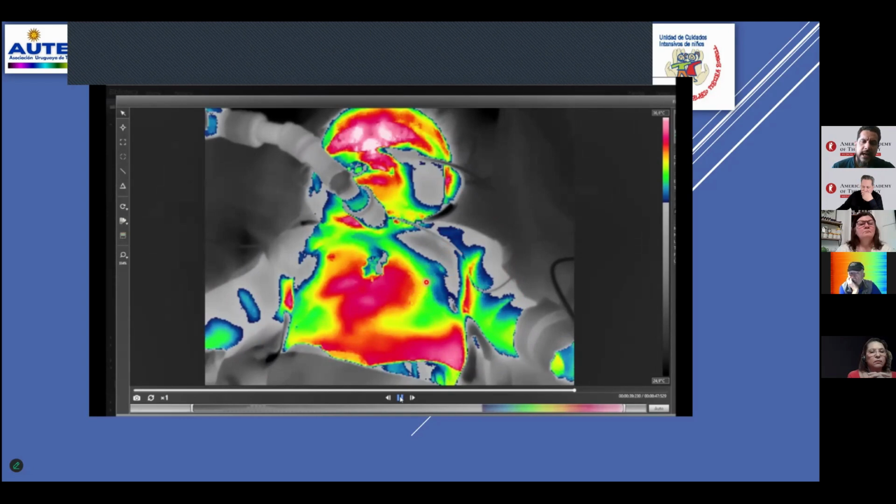This is another case, it is very interesting. A 1 month old infant with respiratory syncytial virus and respiratory failure. This was assessed at the point of care, and we realize infrared imaging shows increase of metabolism and vascularization in the diaphragm area, but see the hypoxemia in hands.